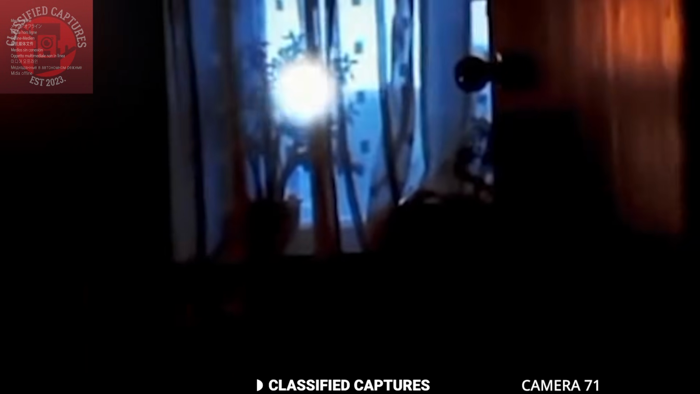A homeowner shared security footage from inside his home, and what the camera captured is truly bizarre. A large glowing light orb was floating around in one of the rooms. There were no apparent entry points or sources of light that could explain how it got there. It just seemed to appear out of nowhere.